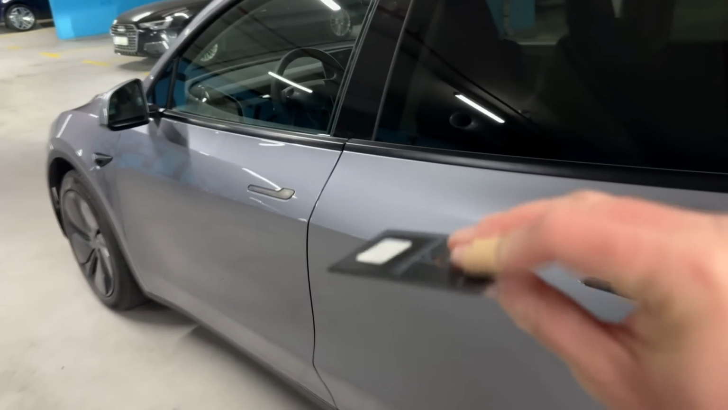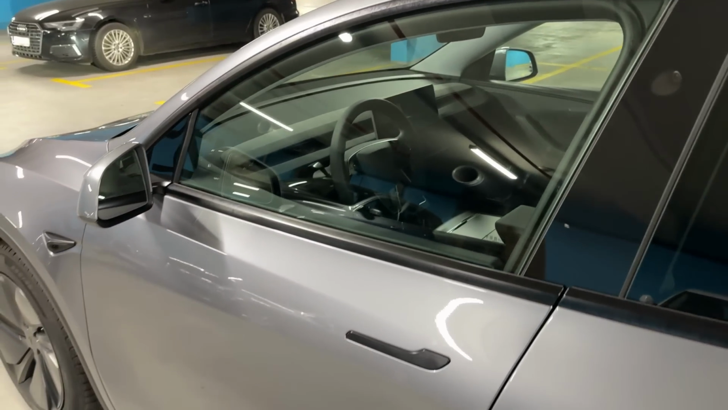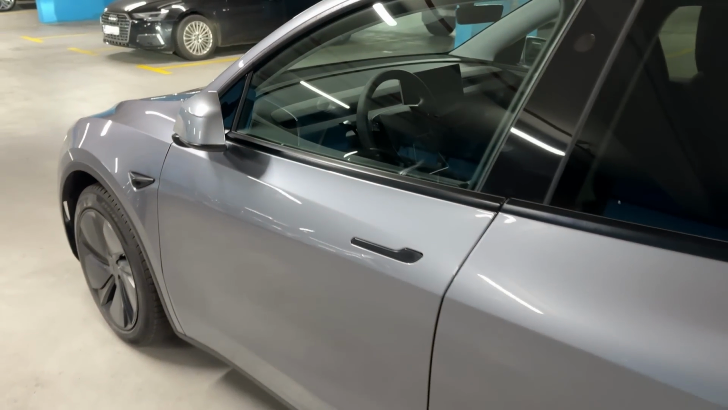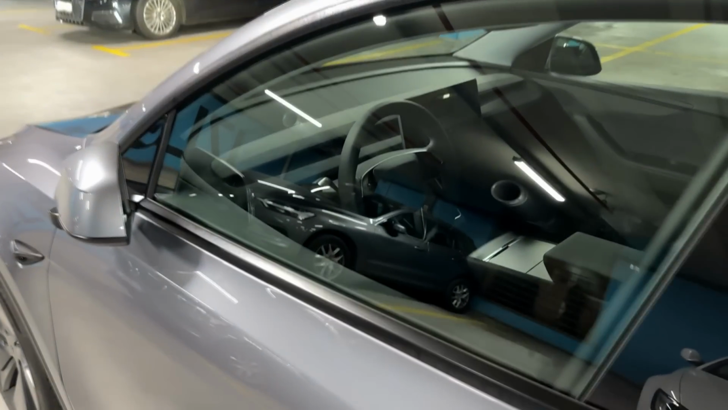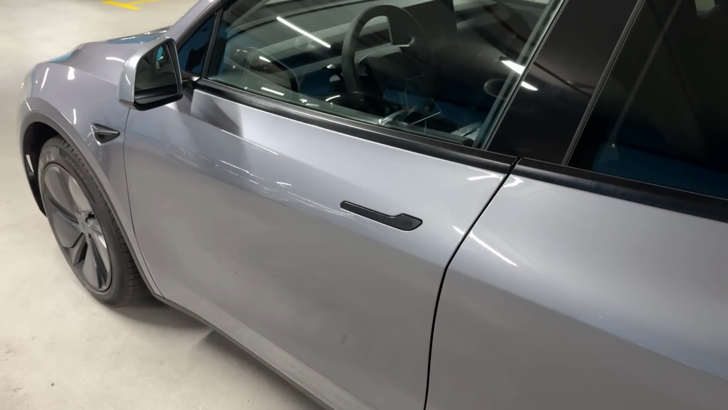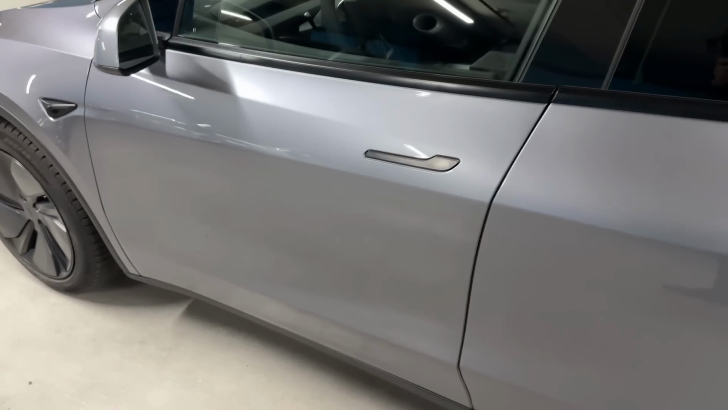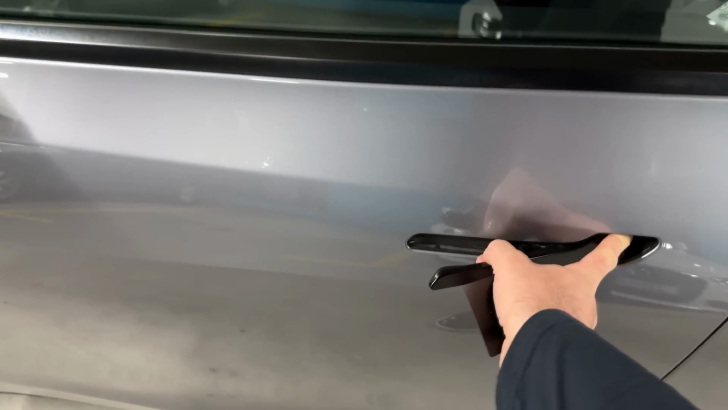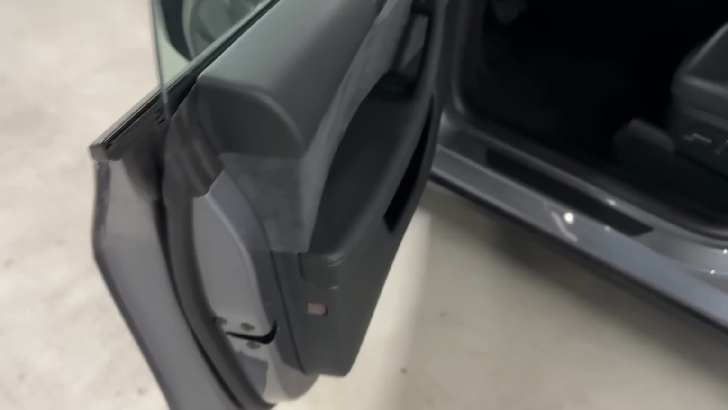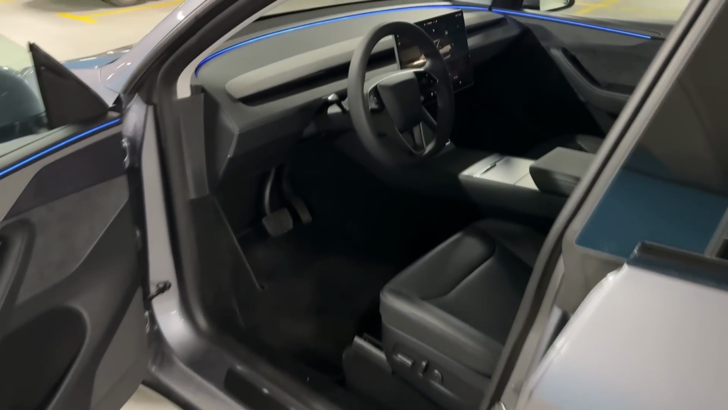So here we have the card, and we can use it to lock and unlock the car. So I will now lock it. There we go, and I come here, I unlock it. Of course, you also have the mobile app, and you can also get the key fob. So a lot of options. And here is the well-known design for the door handle.